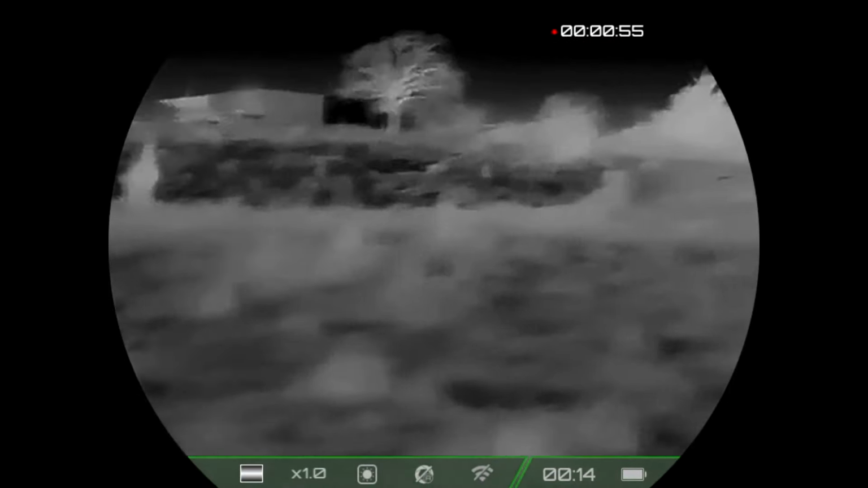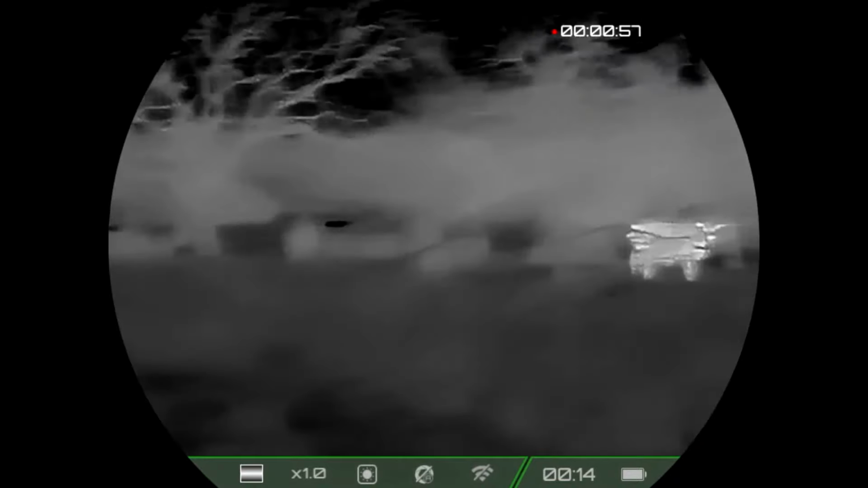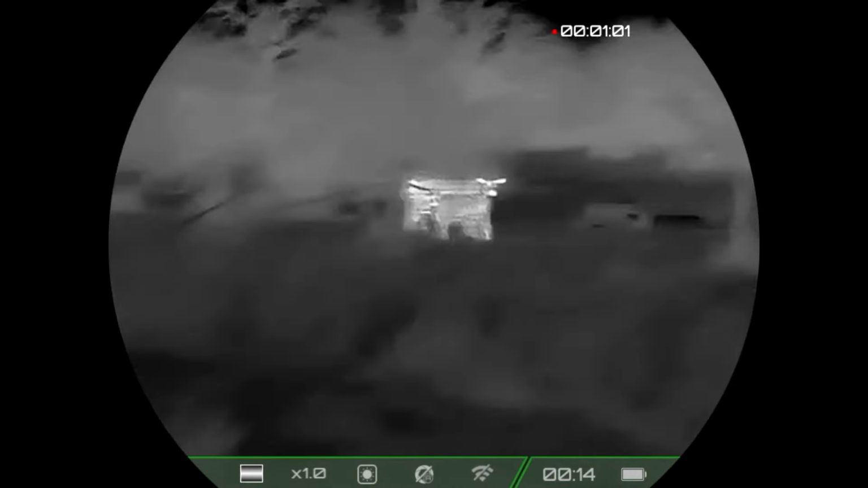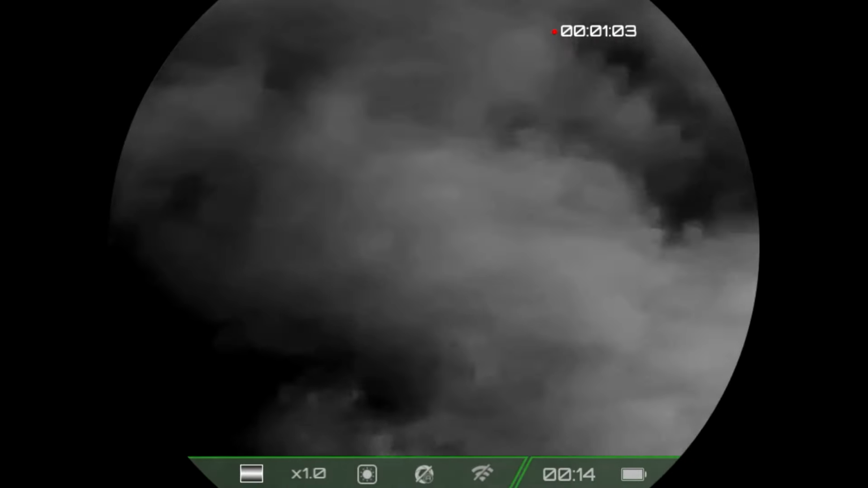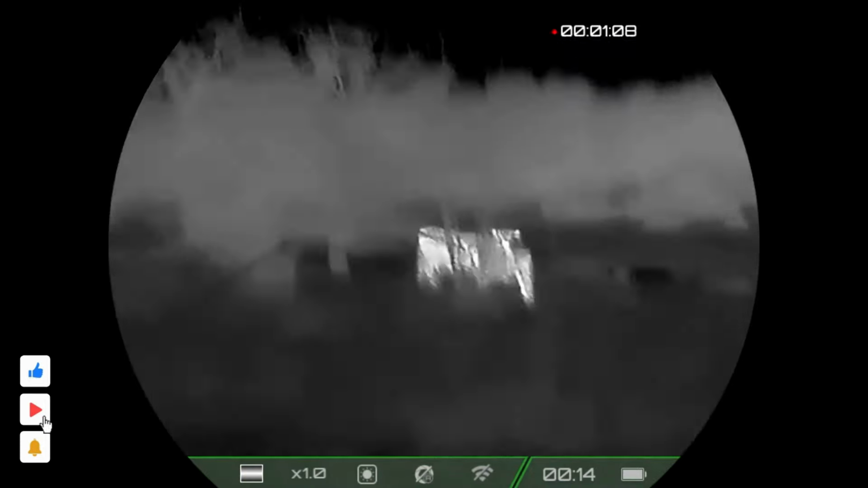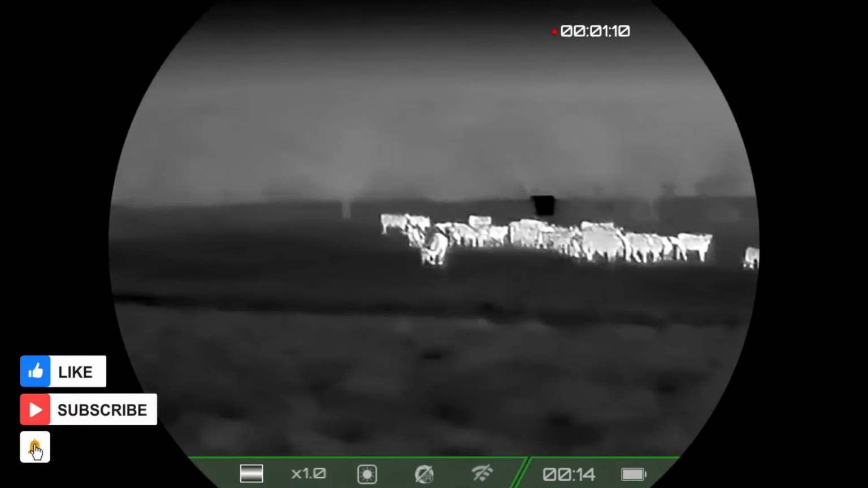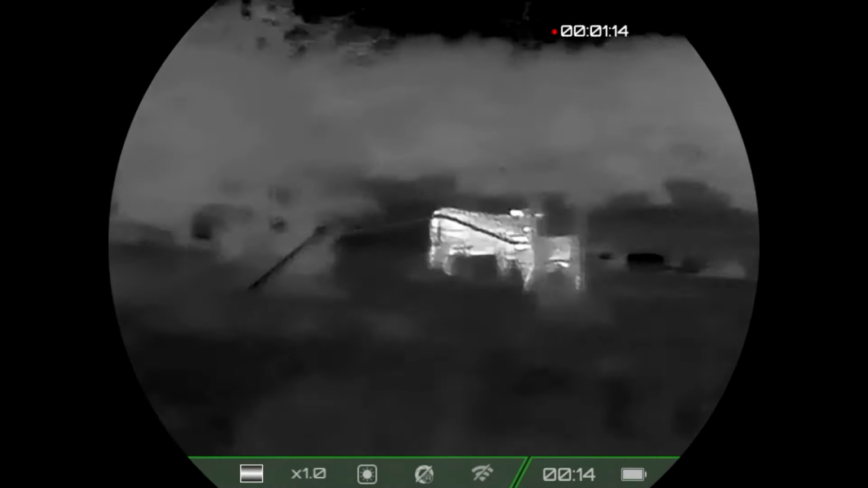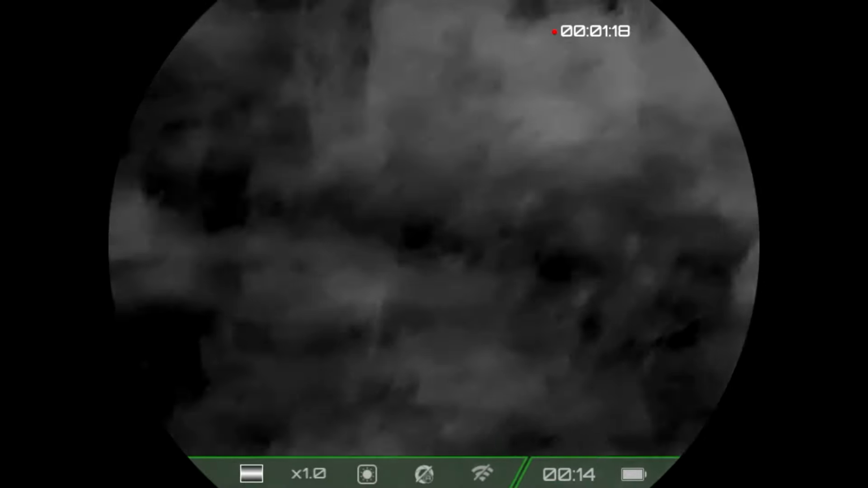As you can see, the Pocket K2 thermal scanner is turning out to be excellent for this job. And I have no doubt that some of you watching this actually work with cattle and are laughing at my tactics. I get it, I'm not really experienced. I do what I can.